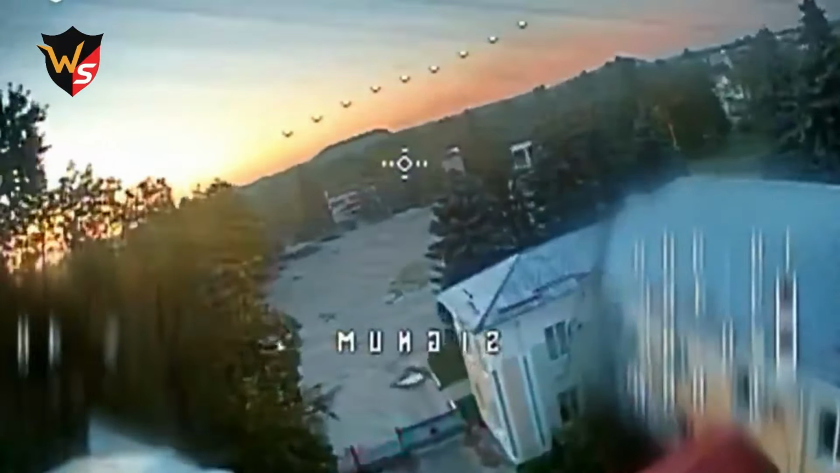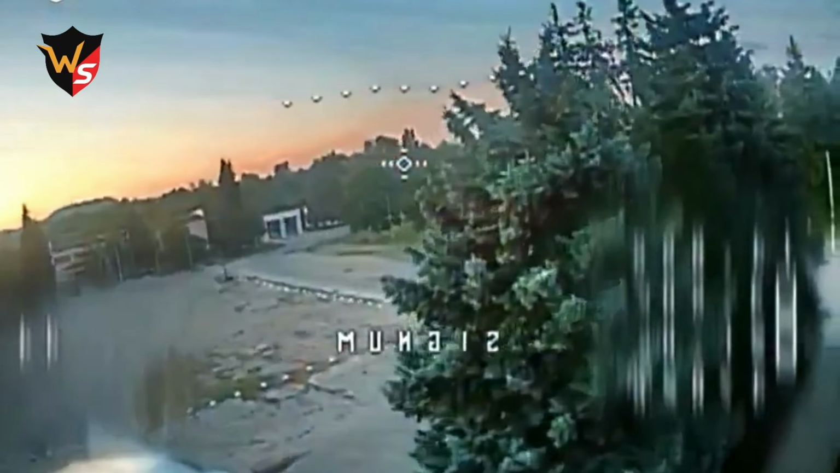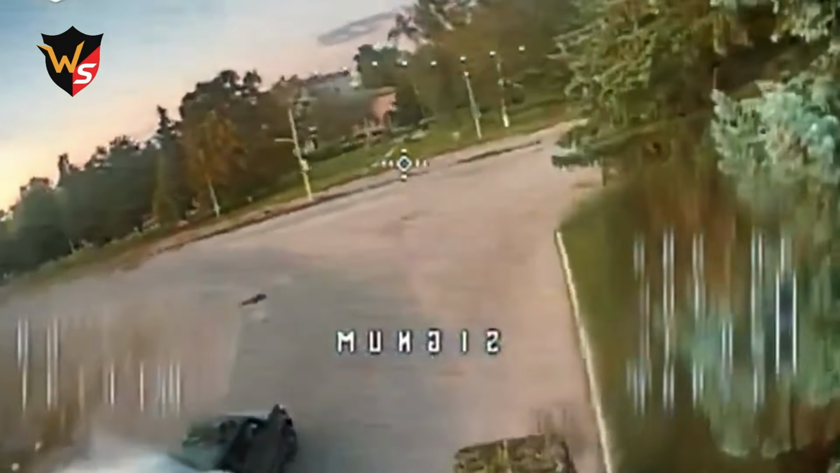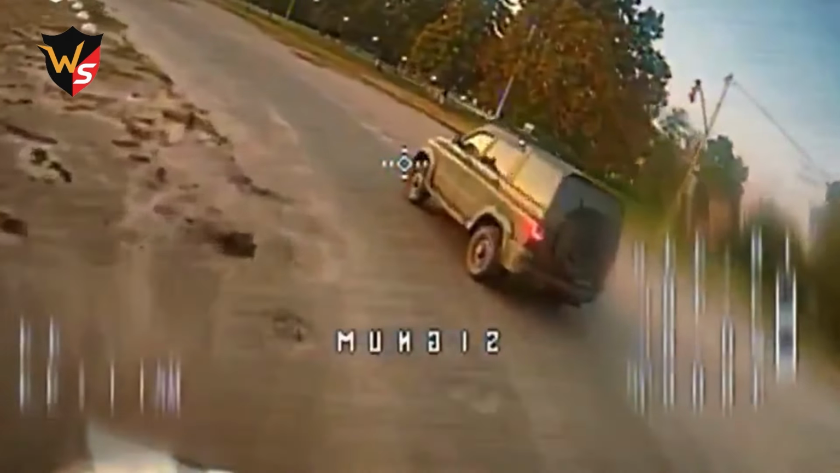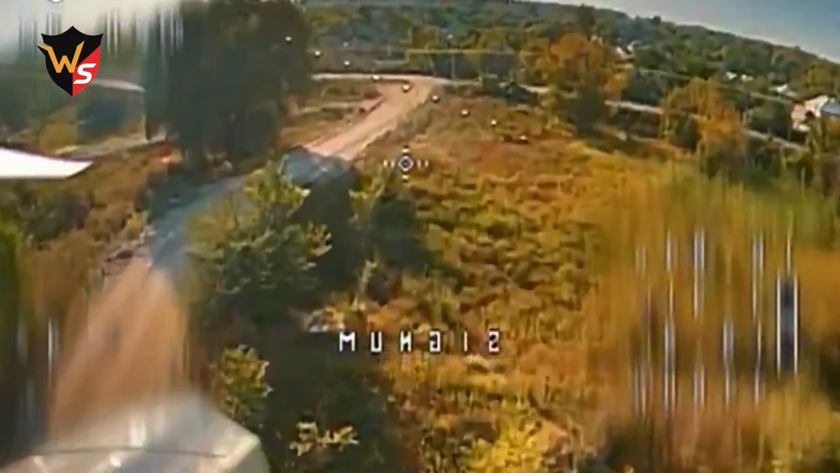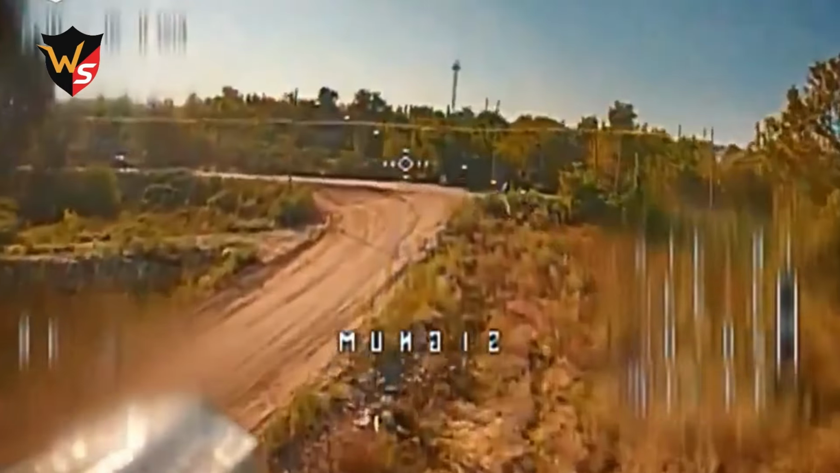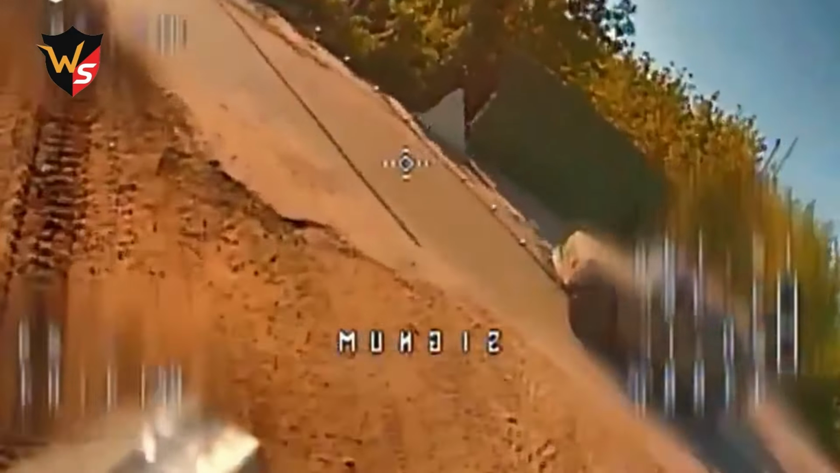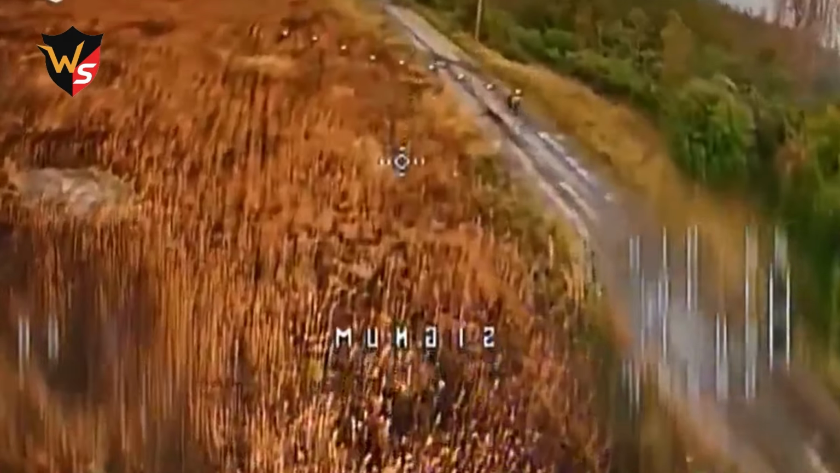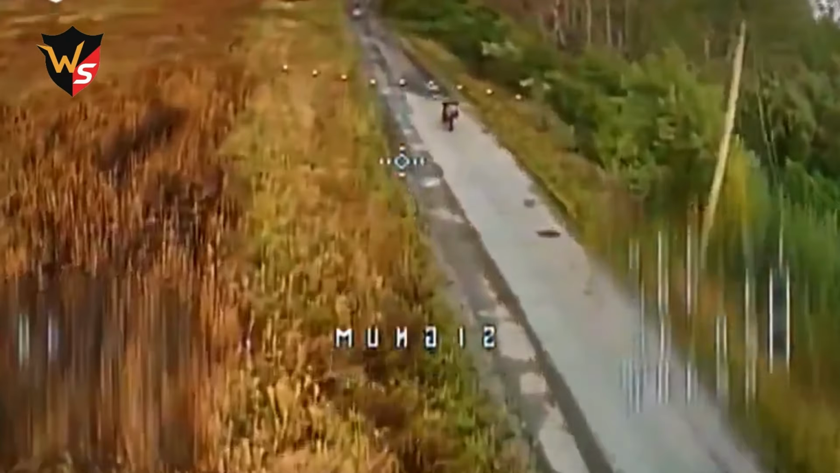In mid-September 2025, Ukraine's Sim battalion unleashed a wave of drone strikes that tore through Russian logistics in the Lyman direction, leaving a trail of destruction and panic. The operation targeted a convoy of fuel trucks, supply vehicles, and ammunition transports, each hit with chilling precision by FPV drones. The footage captures the moment a Russian military vehicle is struck, just seconds after a soldier glances up at the incoming drone. The explosion is immediate. Smoke billows. Supplies burn. And the convoy's cohesion collapses.